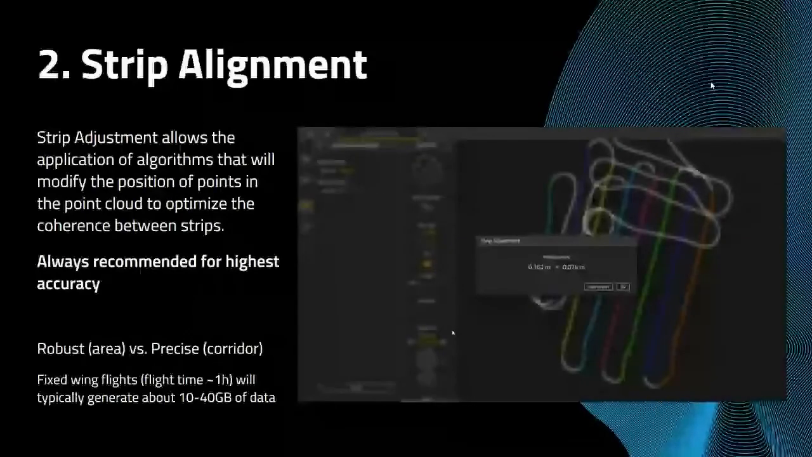We strongly recommend you always use strip alignment for every project, and that's just to maximize your accuracy and your precision no matter what. Again, with a fixed wing flight, we're typically going to generate about 10 to 40 gigabytes of data, and the processing time is going to vary depending on that. So if you can see in the video there, it gives us a little misadjustment where we went from 16 centimeters to 7 centimeters. And that's just their calculations where they're going to narrow down the accuracy and the precision for us.